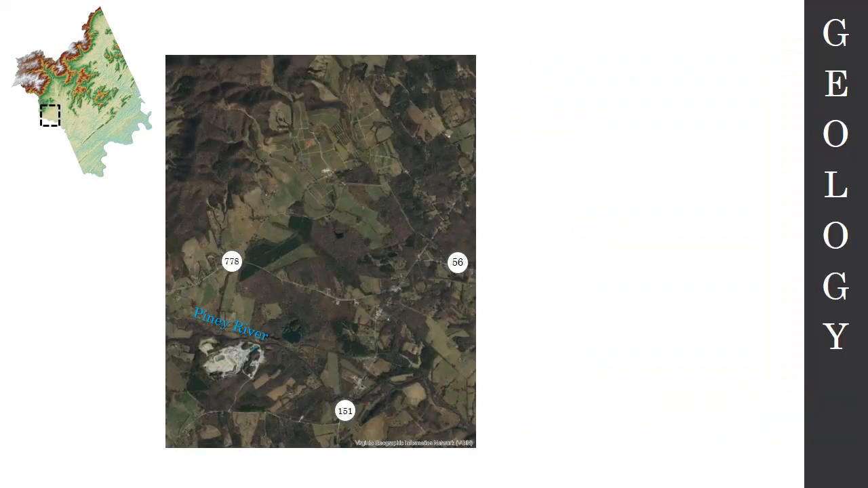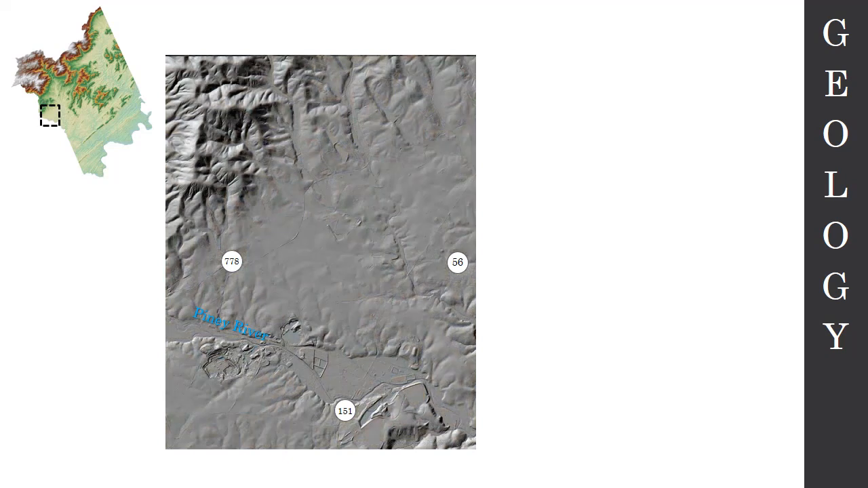All right, so one last example. Let's go down to the south central part of Nelson County, and we're looking in the Piney River area. So here is 56 coming in to 151. The town of Piney River is sort of in this area here, and again we have an aerial photograph. So let's strip that off and look at the LIDAR. Now, the LIDAR is a lot different in this area.